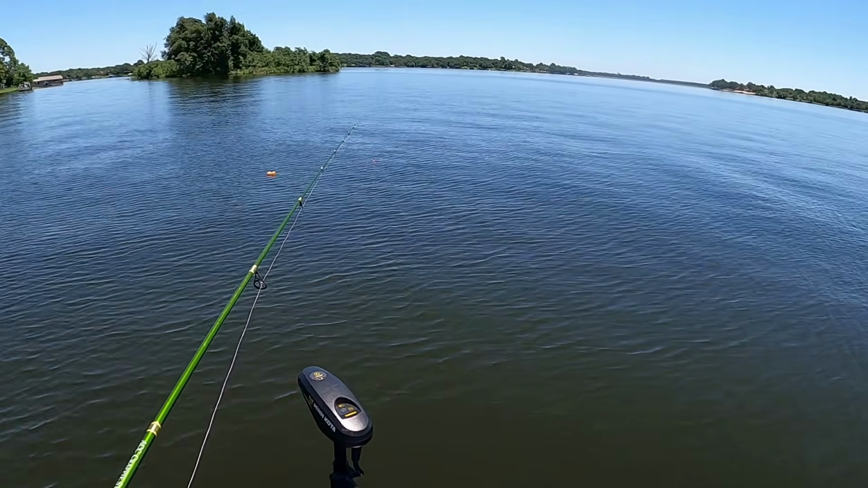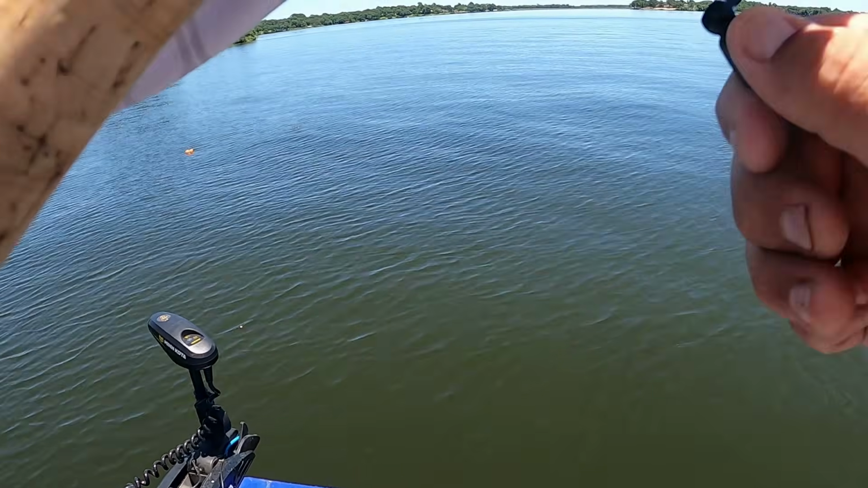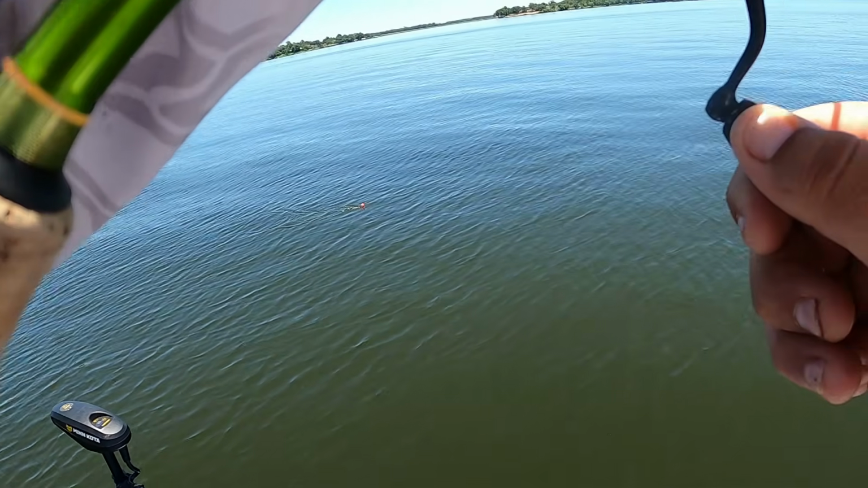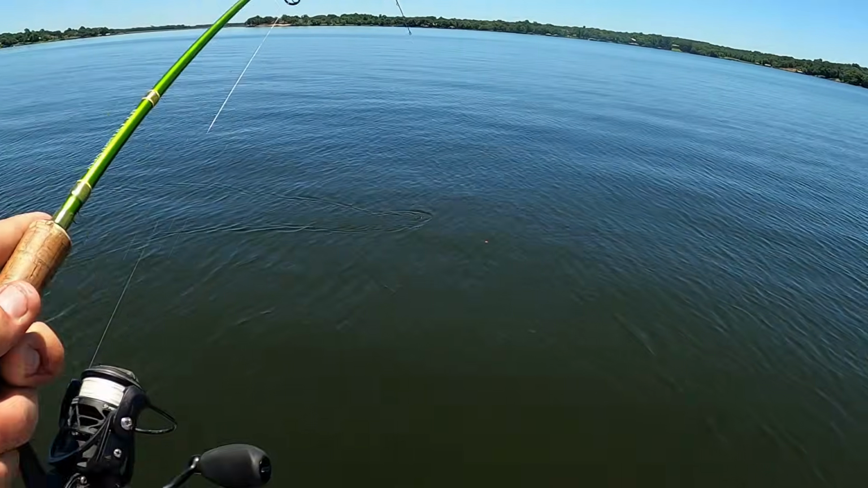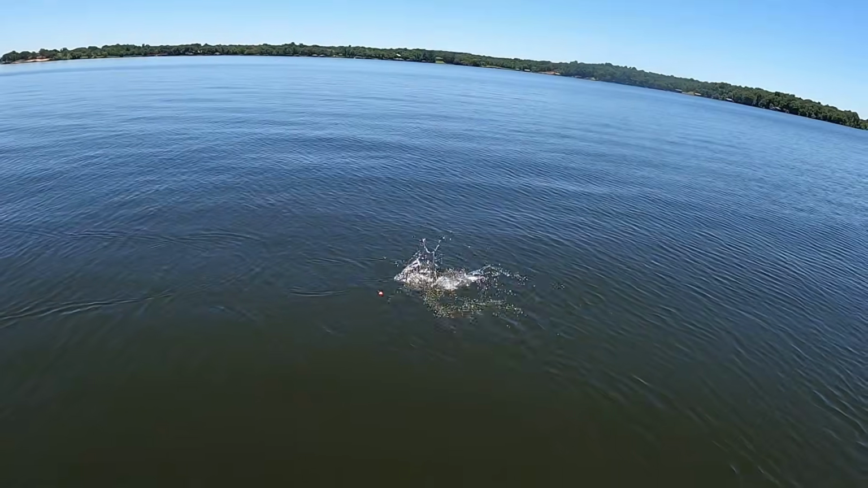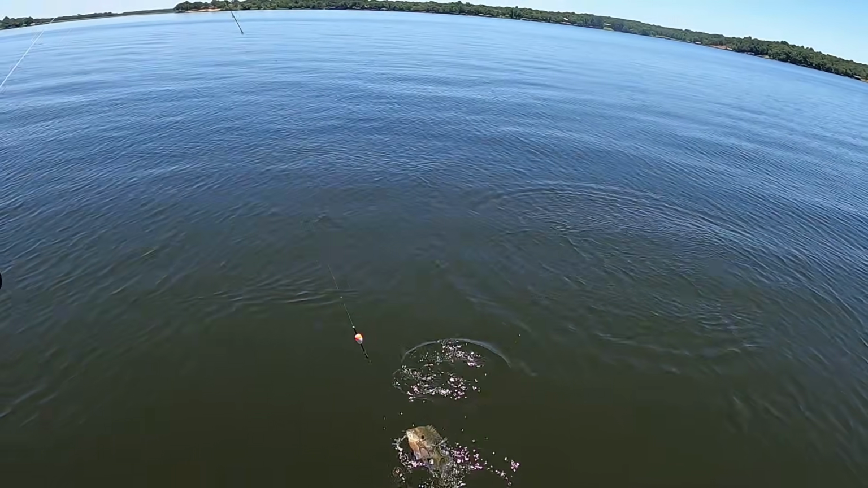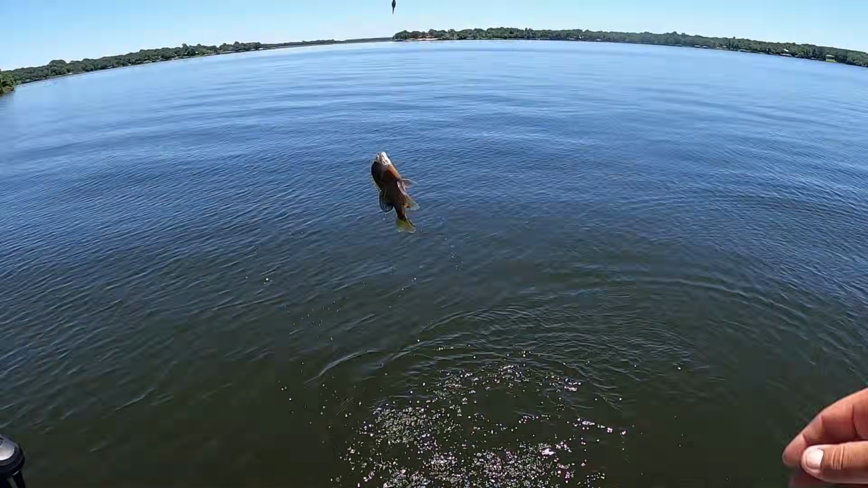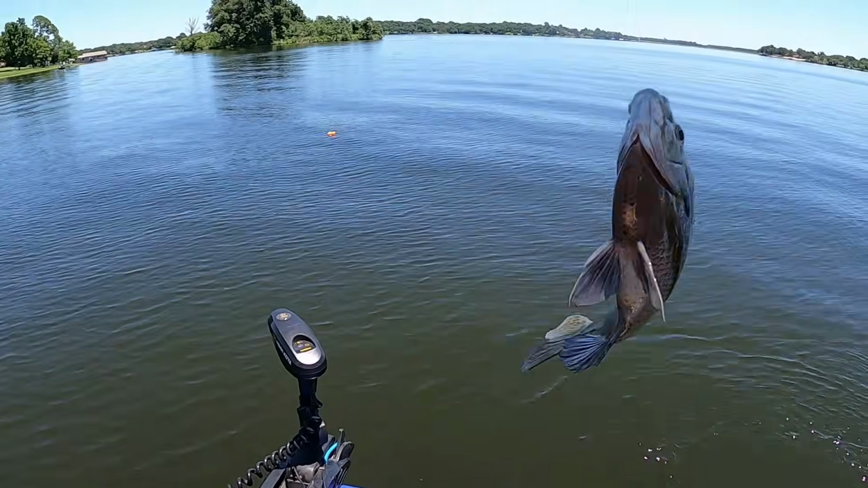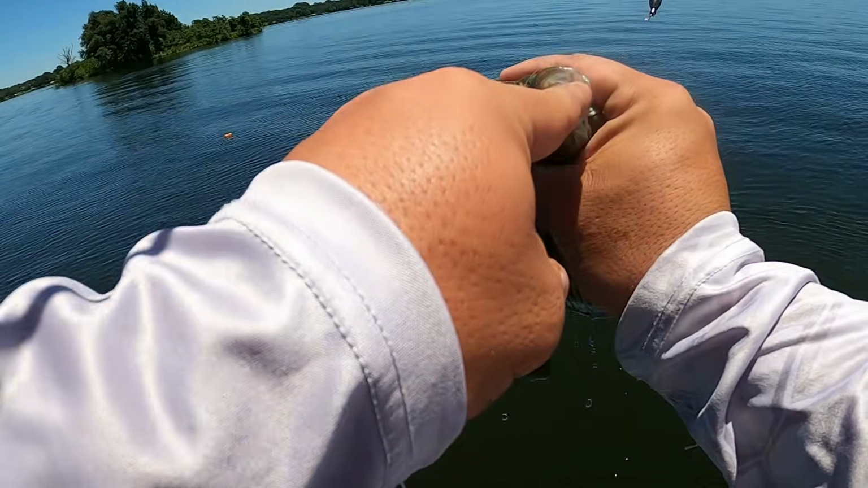Let's see what happens. Oh gosh, he hit it. He hit it. Oh my gosh. Just like that, guys. We got him dialed in, baby. That's a good one too. Look at that. I don't know if y'all can see that. I mean, does that make an average little bluegill splash? Look at that. That's a stud right there. That is a stud. I mean, they're all studs.